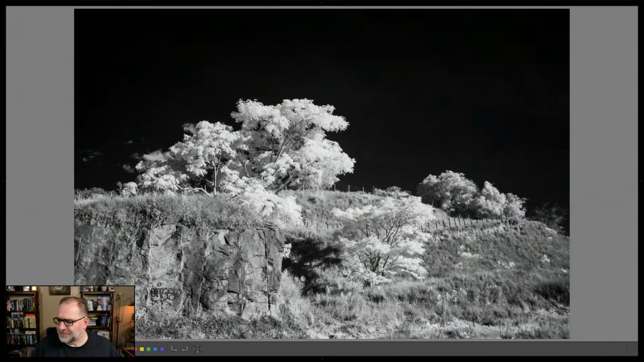Charles says, let me pull up Charles' information here. There's two files. One is a RAW file, and the other is a JPEG. This is the JPEG that we're looking at now with this processing. The photo was taken with a Samsung NX2000 converted to full spectrum and an 850 nanometer filter. So that 850 nanometer filter is going to block out all visible light and only capture infrared light of 850 nanometers and higher.